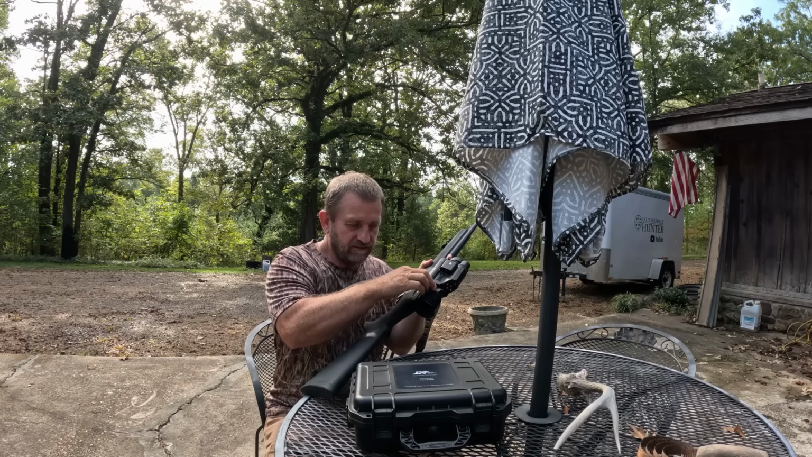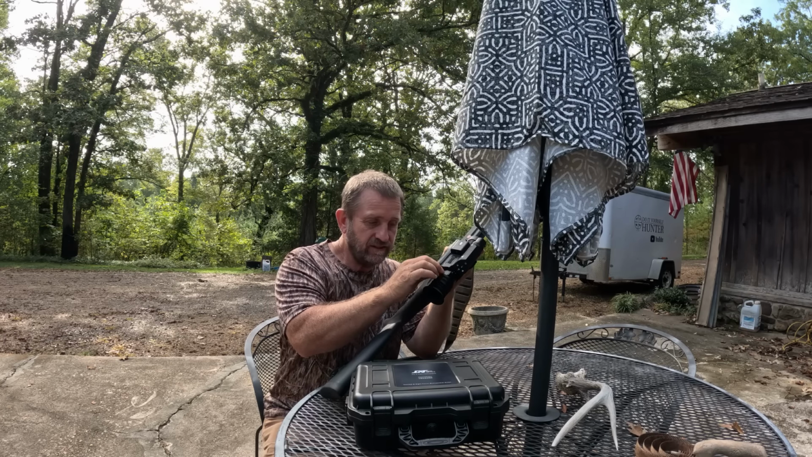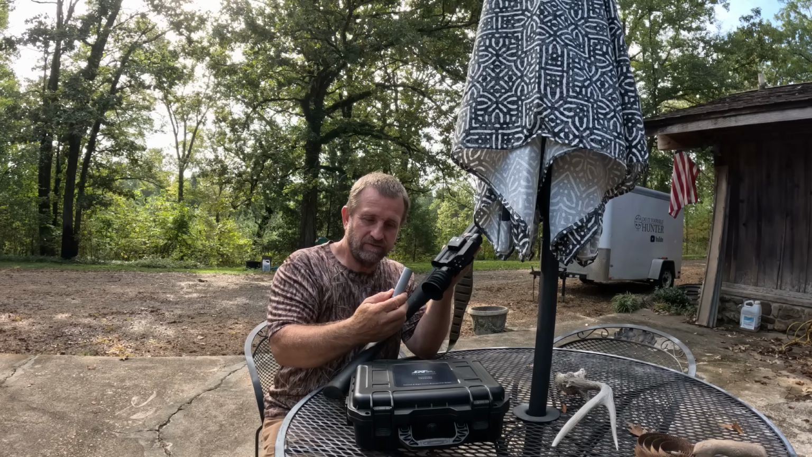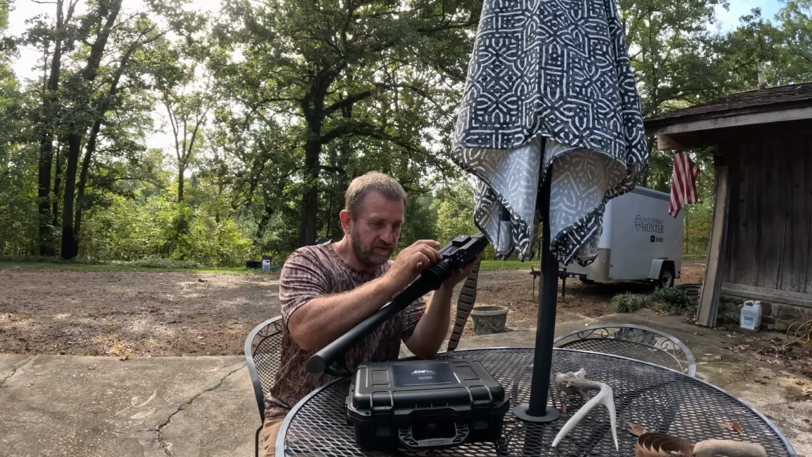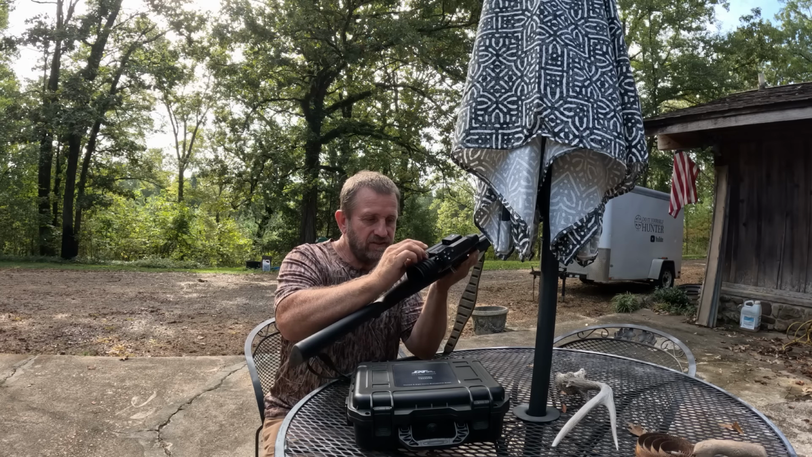Battery is in the side right here. Easy to change. It comes with 2 batteries. You can charge it. And like I said, I haven't run it a whole lot, but it seemed like it'd stay up 4 or 5 hours with just one battery. And they're just easy to change. It's got an extra one, so you just basically change them out.